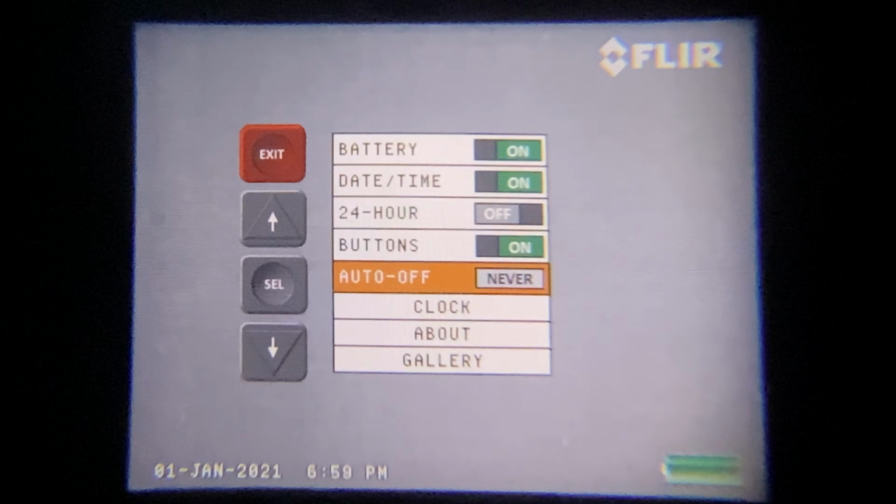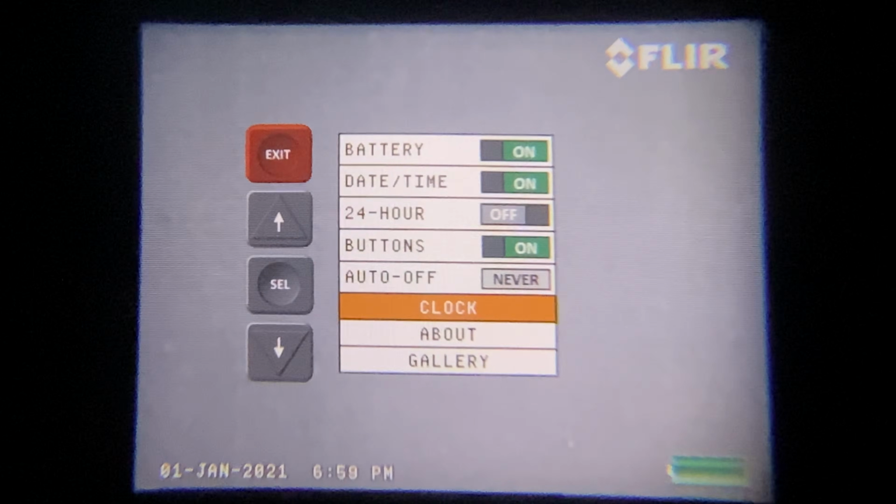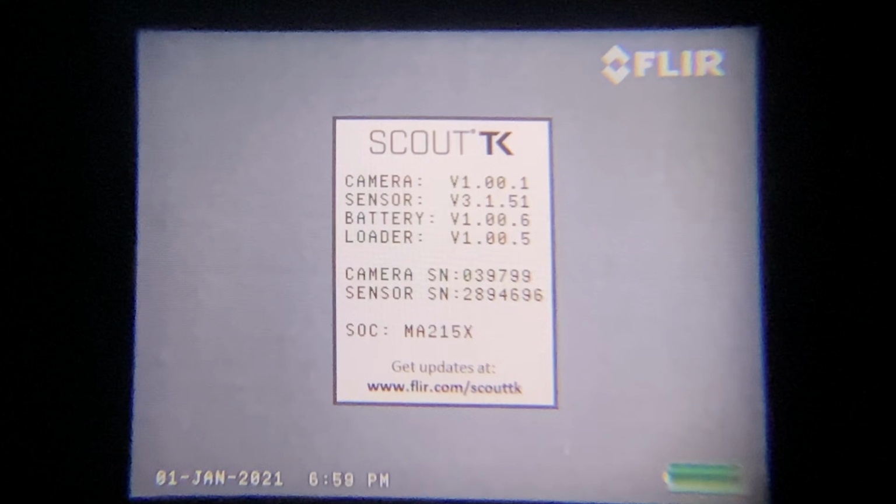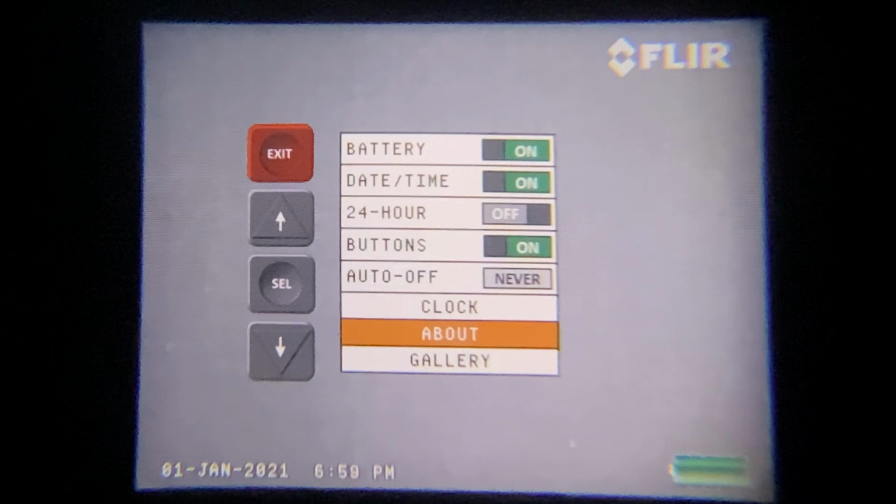You can set whether or not you want the unit to power off. I leave that on never just so it doesn't turn off when it's hanging around my neck. And there are some of the software particulars and everything here so you can see what versions you're on and the like.